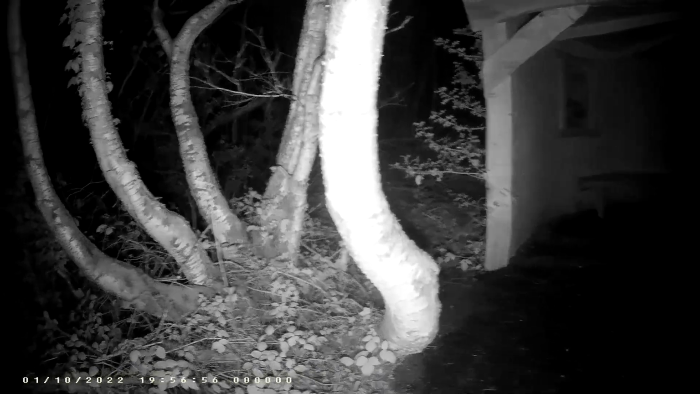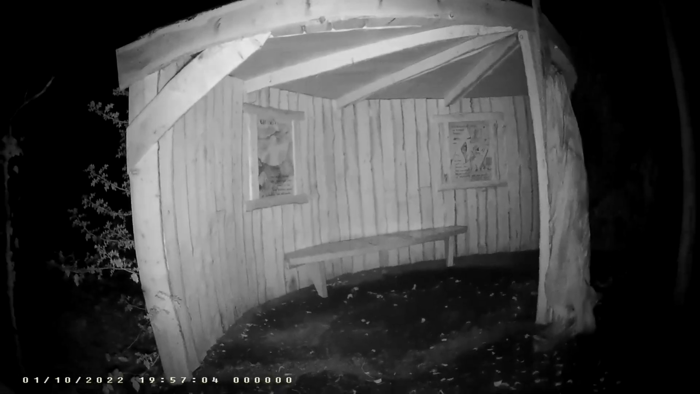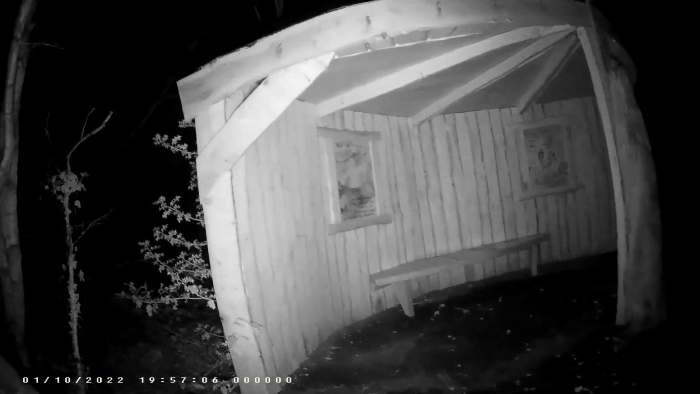Birds in the trees. There are cats around as well, so I'm going to turn to ordinary vision because there's actually some artwork in here that I want to have a look at.